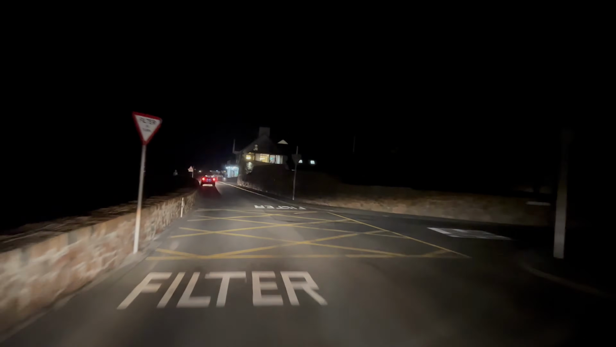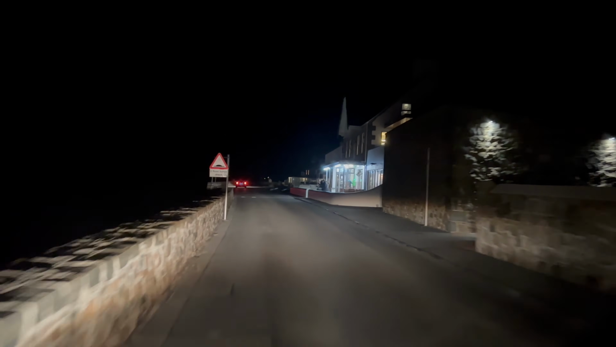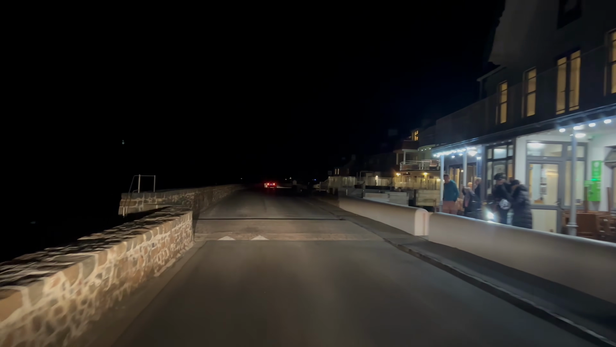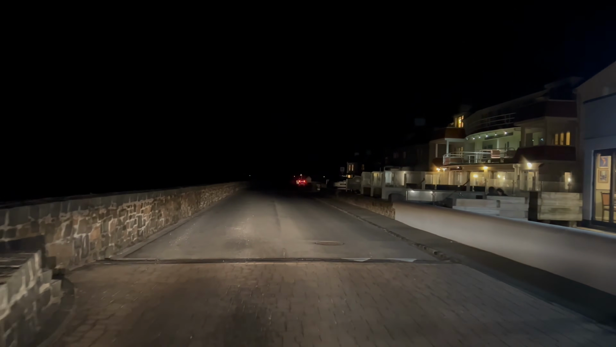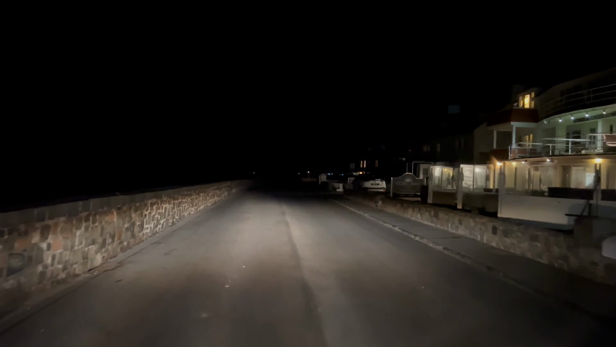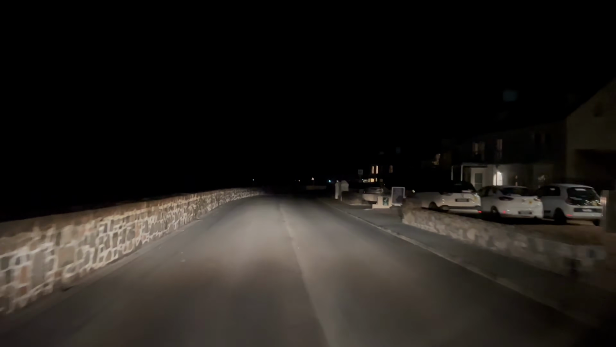How's everyone doing? Is anyone still awake? The nighttime drive. So we're getting there, and we have just the Rockmount pub on the right, and there's still people outside having a chat and a drink. Of course, Cobo Bay on the right, and beautiful bay, Cobo Bay on the left.